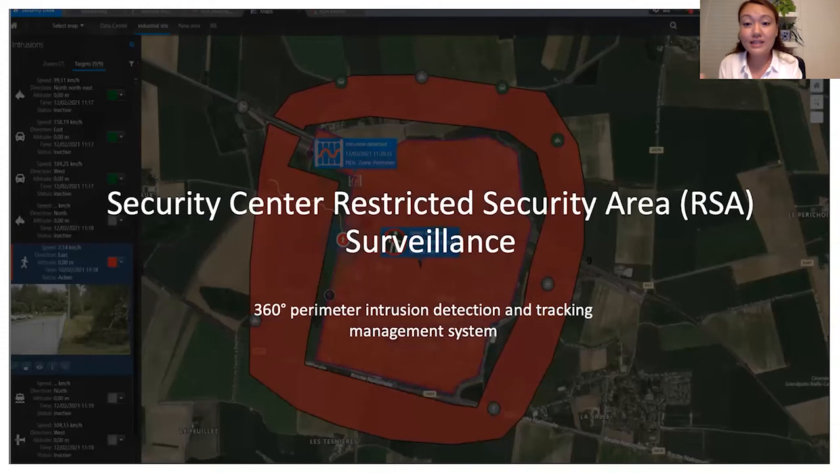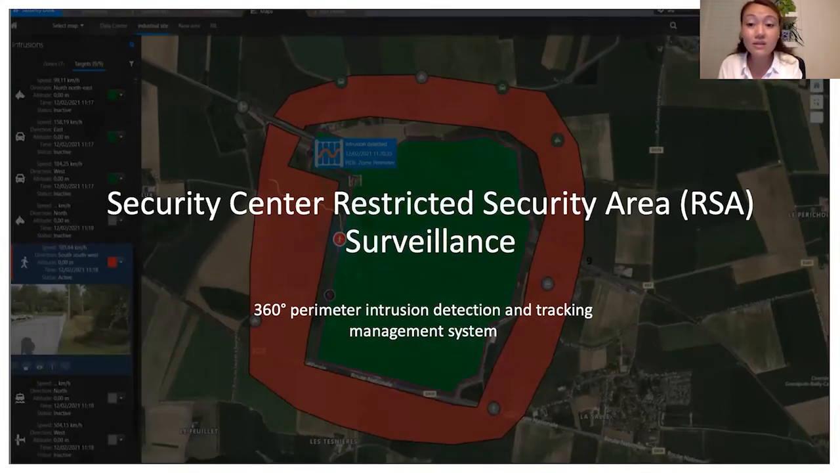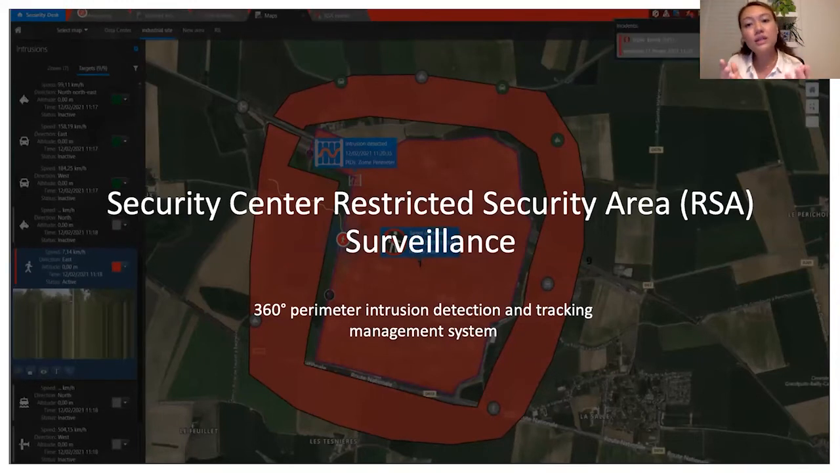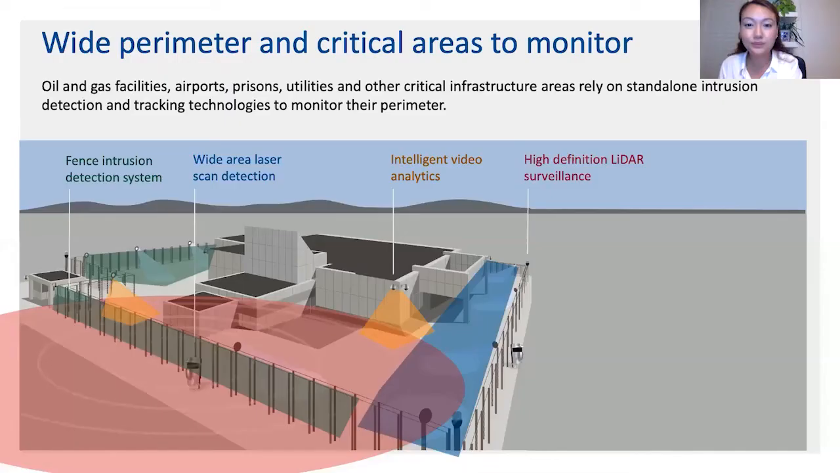RSA essentially brings together different intrusion detection technologies such as radar, LiDAR like Quanergy's, fence systems, and video analytics, all together to be managed together to provide you with a 360-degree intrusion detection and tracking management system.